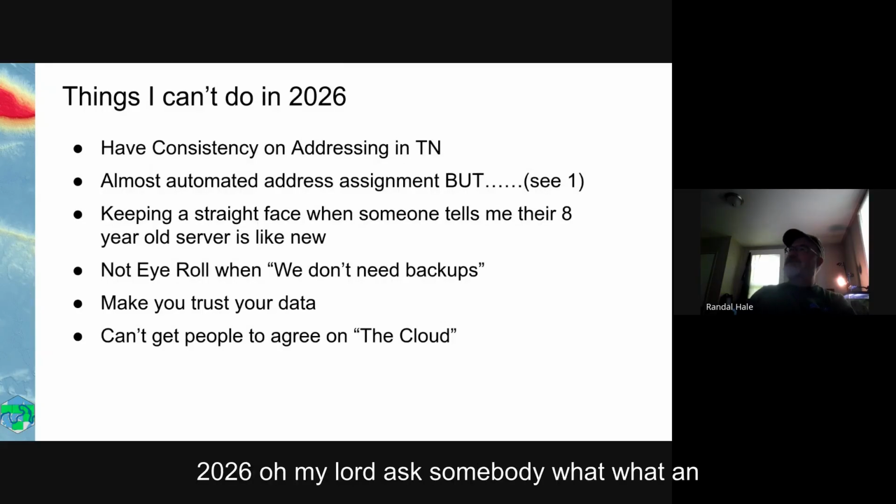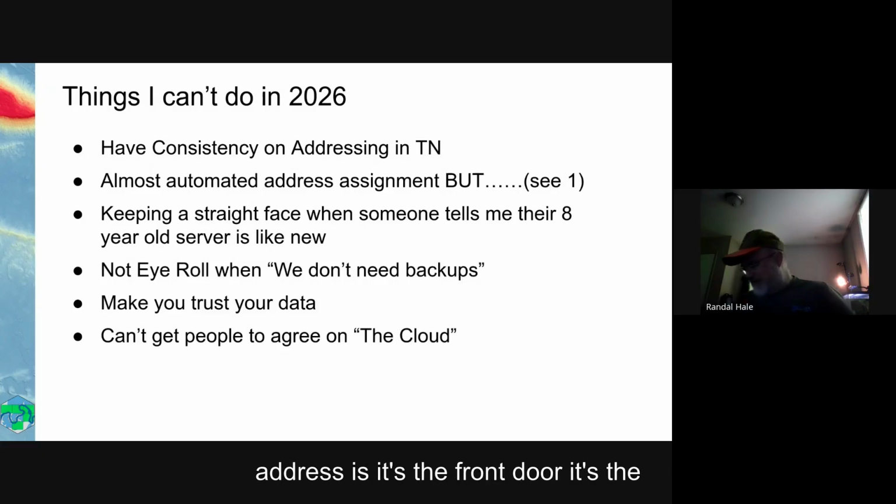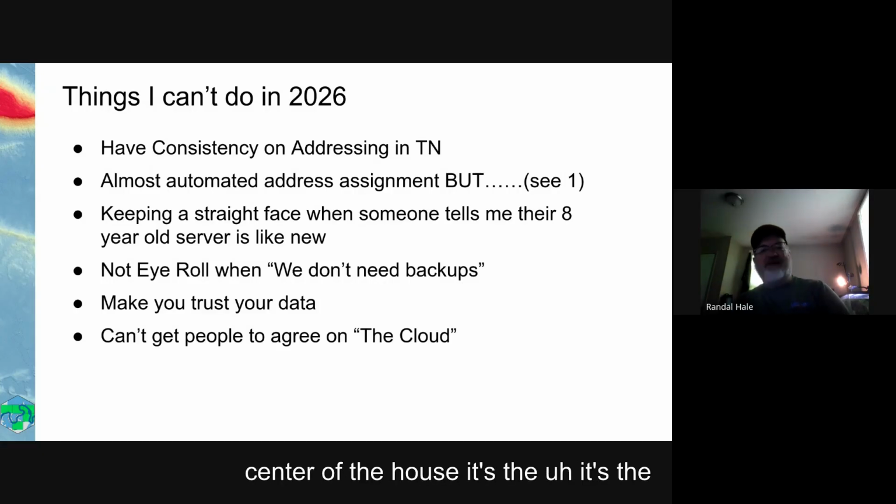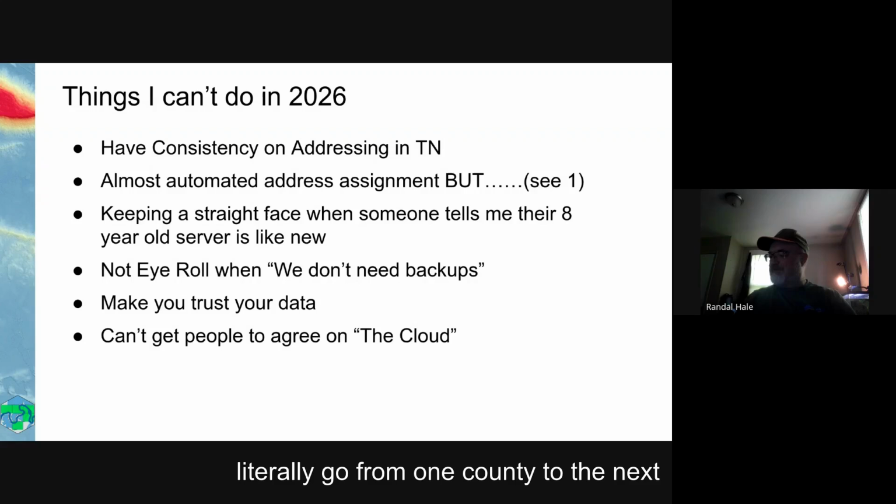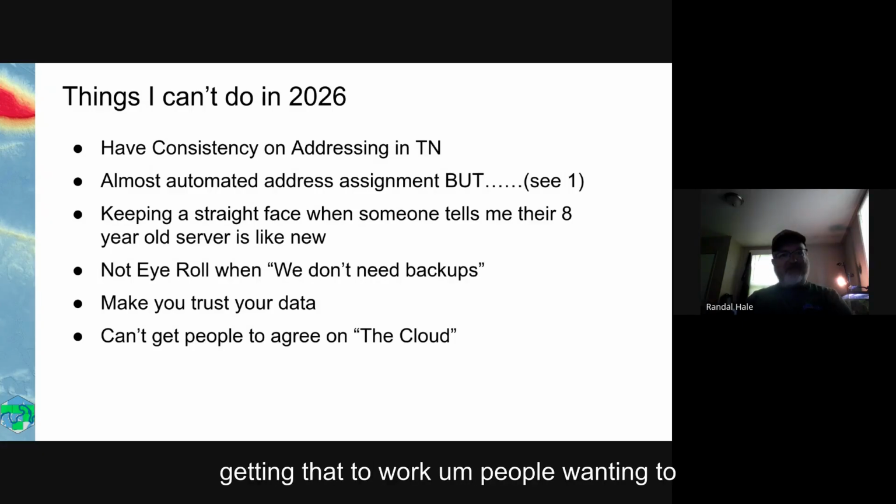Things I can't do in 2026, oh my Lord, ask somebody what an address is. It's the front door, it's the center of the house, it's the driveway, and you can literally go from one county to the next, and everybody does it differently, which has made automated addressing a little bit of a pain. I'm getting closer to getting that to work.